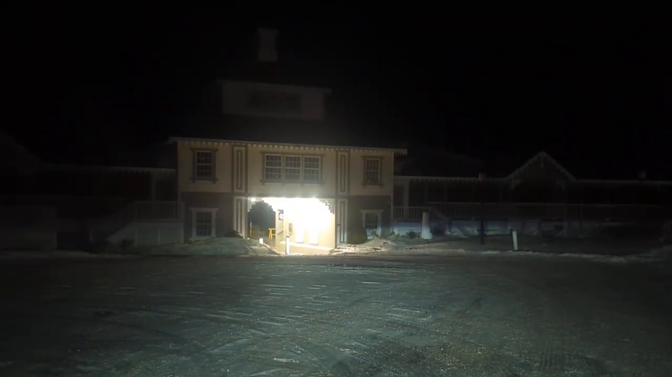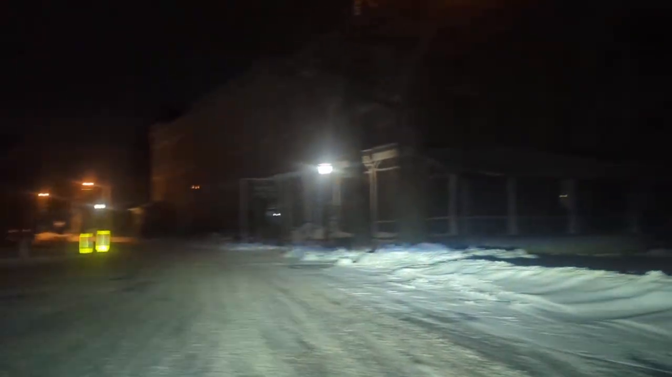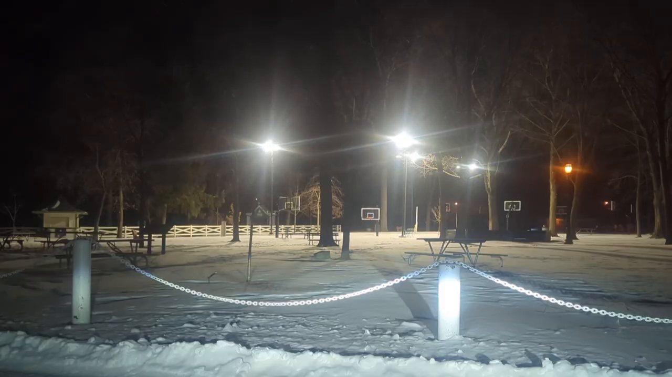And can you see it all right? I know it's dark. But yeah, here is the pavilion. And let's make a 270-degree turn here. And here is a view of the park again. I think this is a little bit easier to see with more lights.